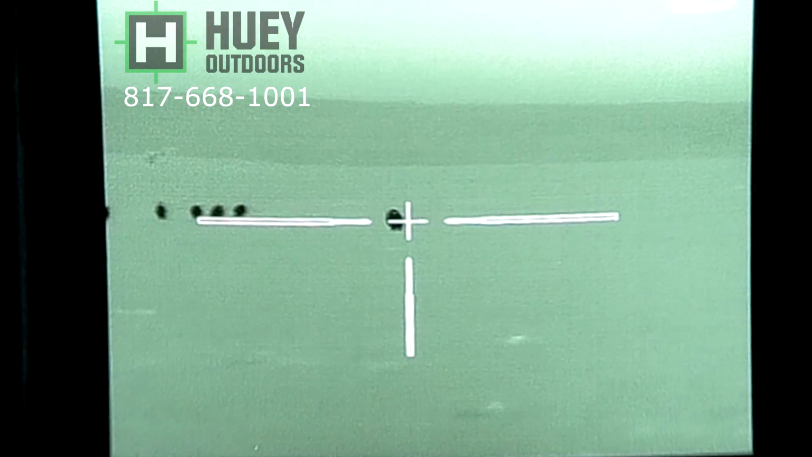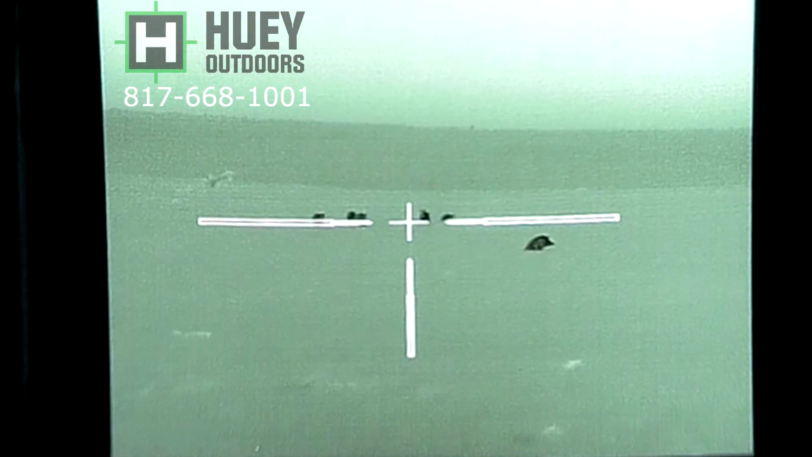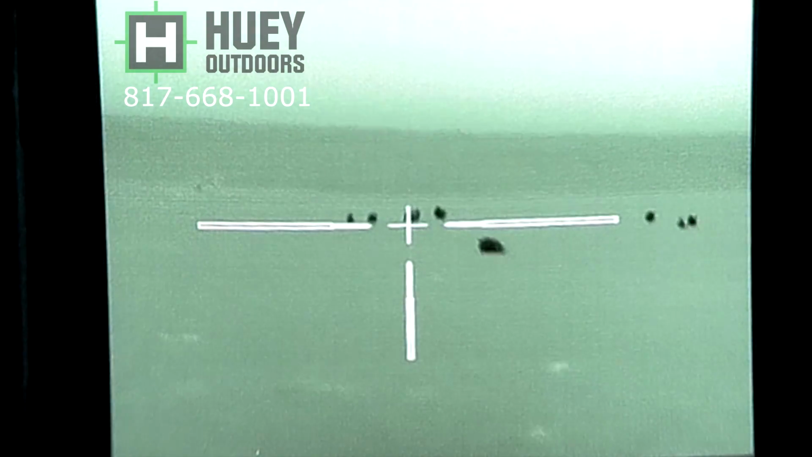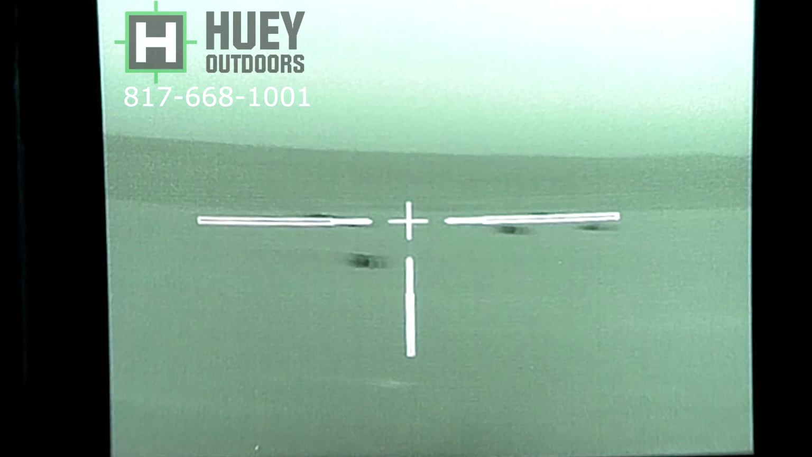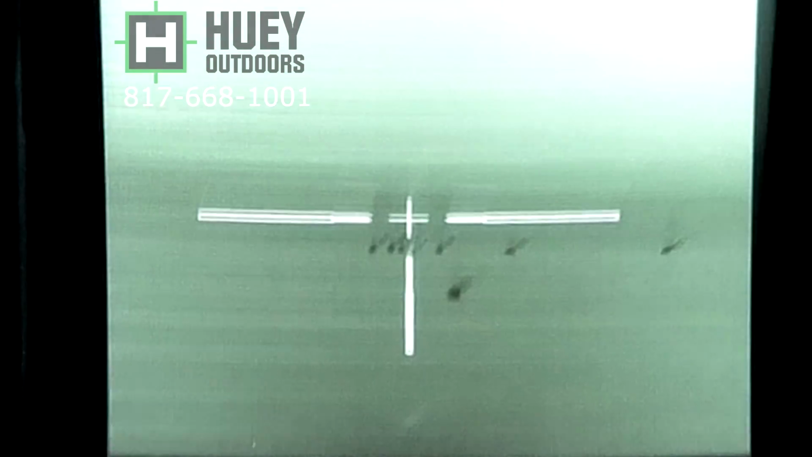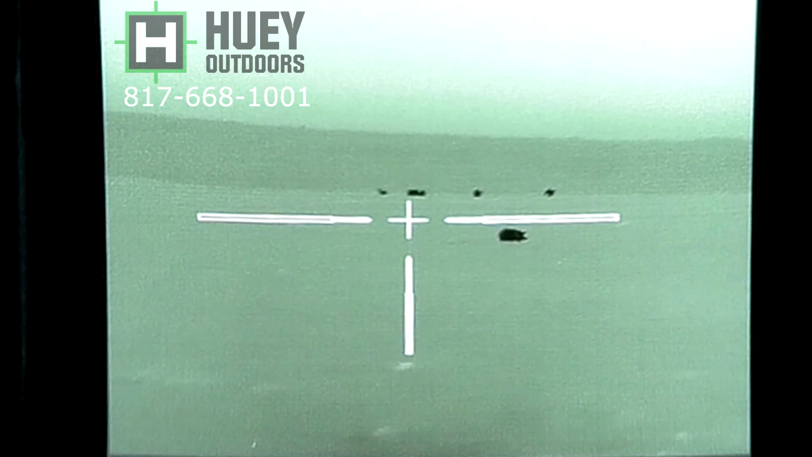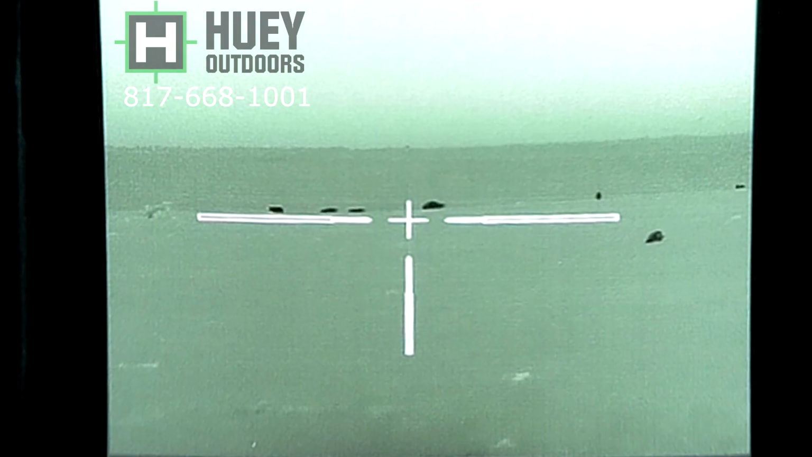Ah, shoot, cows. They're at about 150 to 160 yards now. Oh, there we go. Go down. And now they're right at 200 yards. I'm still hitting them in the rear. And like I said, several of those are already dead. They're just bleeding out.